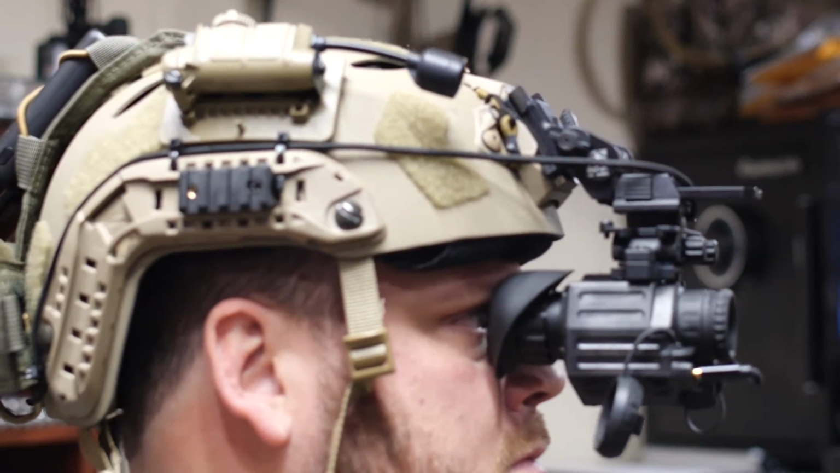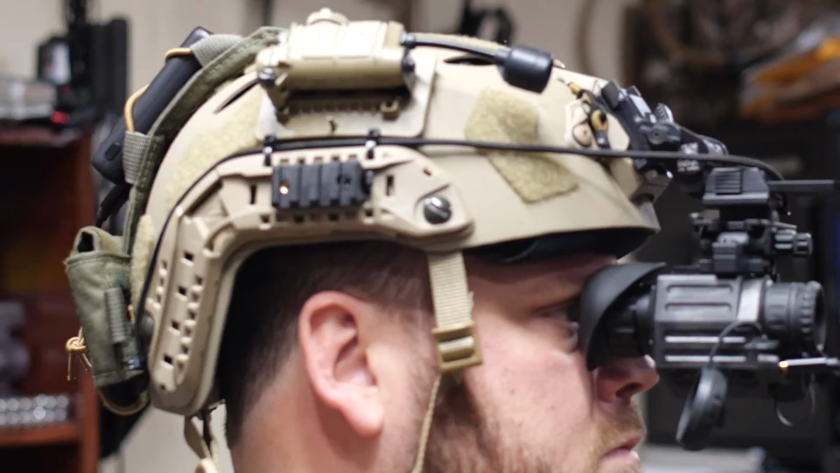Really impressed with that. Is this image as good as the NOX 18? No, it's not. If I had to give it a percentage, I'd say 70% as good. In humidity, lower than that. But the functionality of it, I loved.